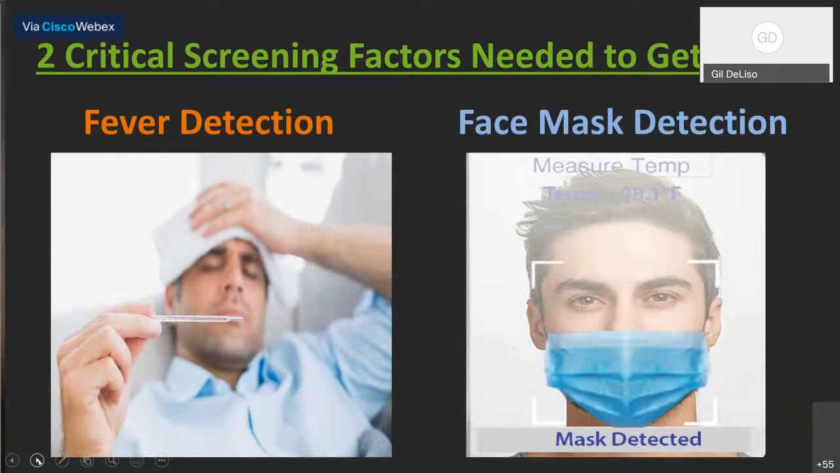They can swipe a card and then proceed to process fever detection or mask detection, or you can make these two elements the total process of authentication. But we can give you that information either as a standalone device.